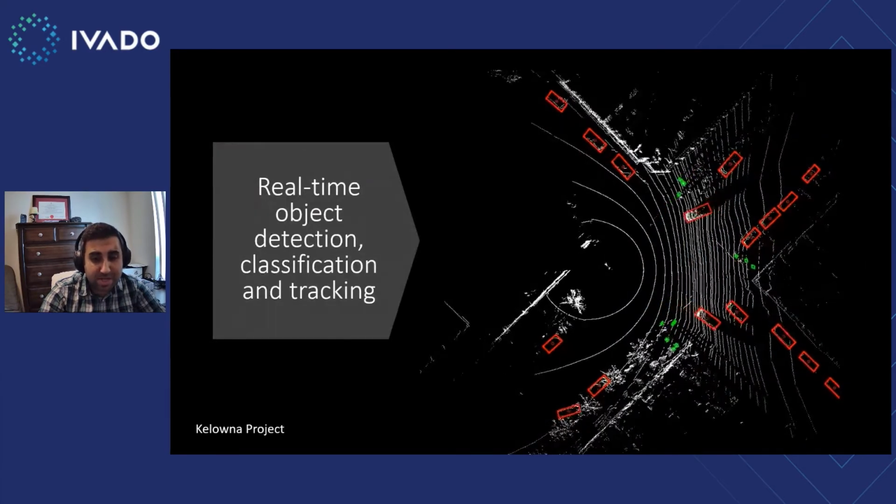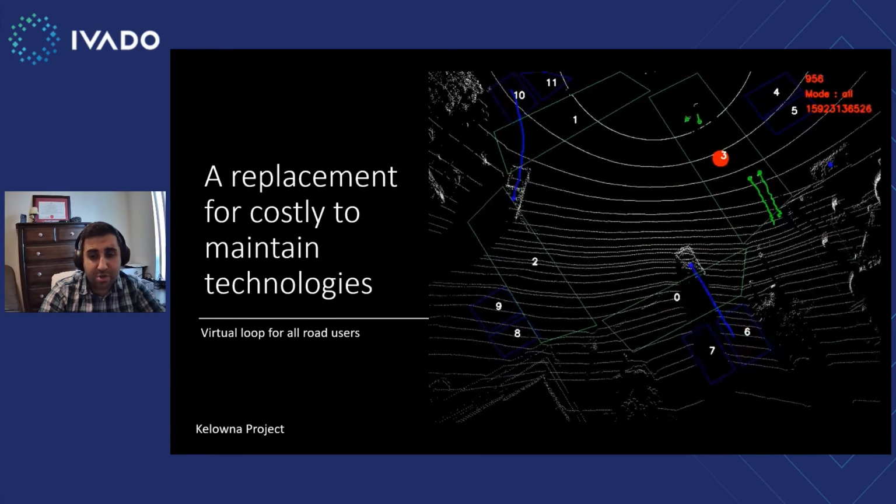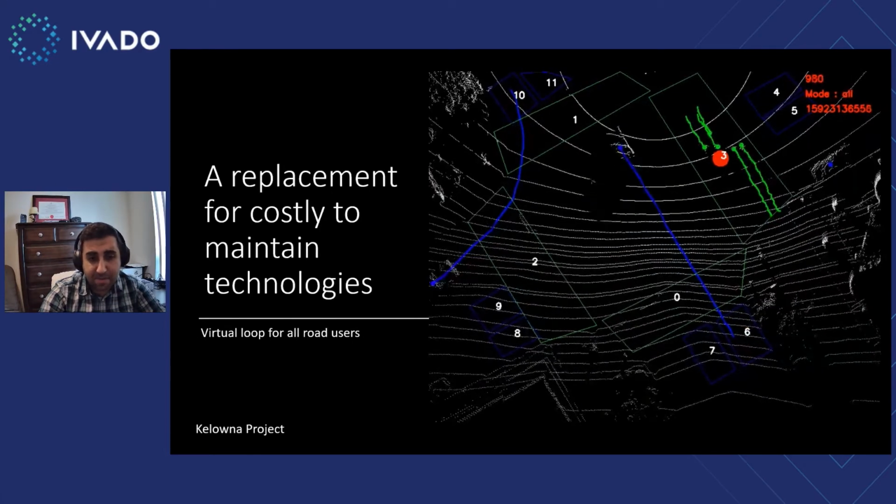And since everything is processed at the edge in real time, we can easily meet low latency requirements for applications where decision-making should be fast and reliable. As a primary use case of our technology, we're targeting intersection monitoring as the first application.